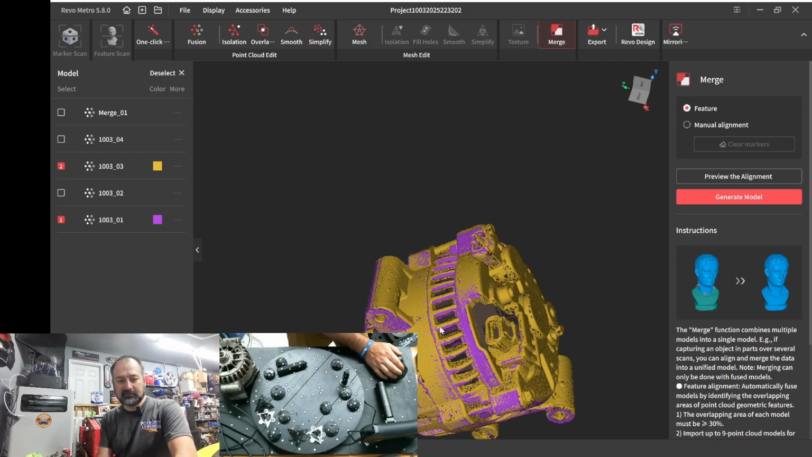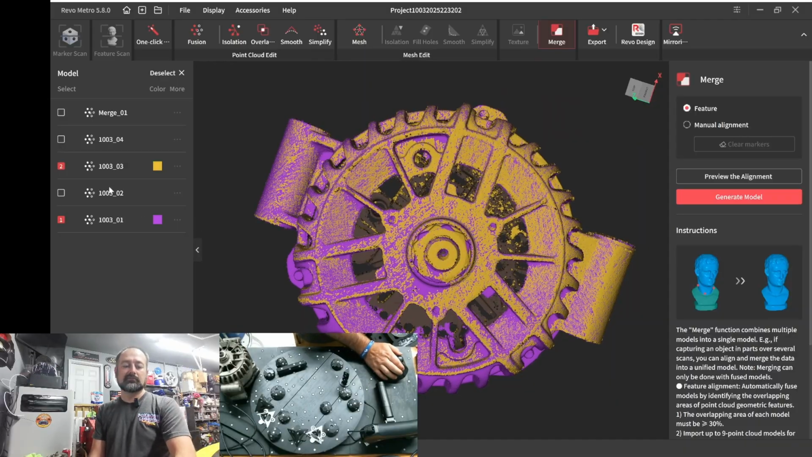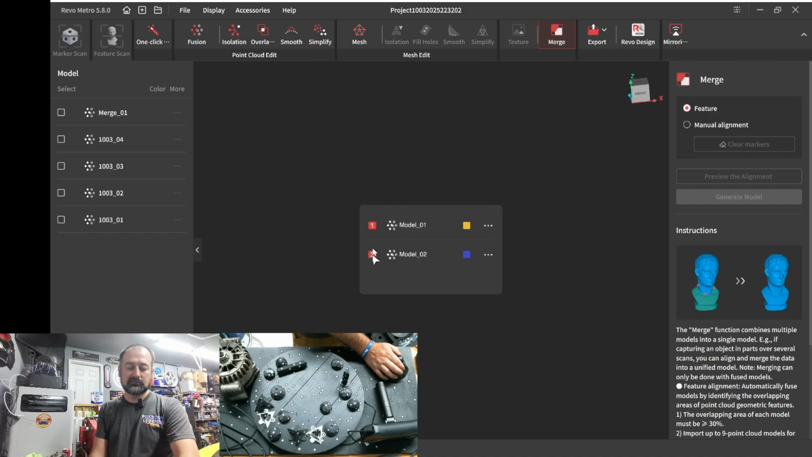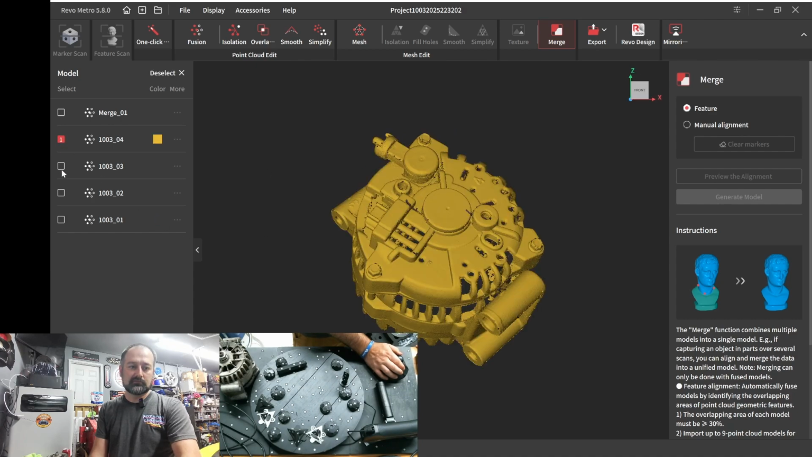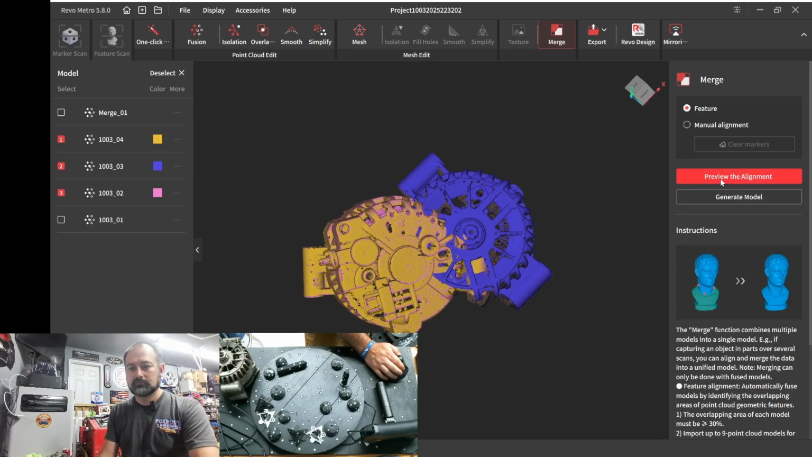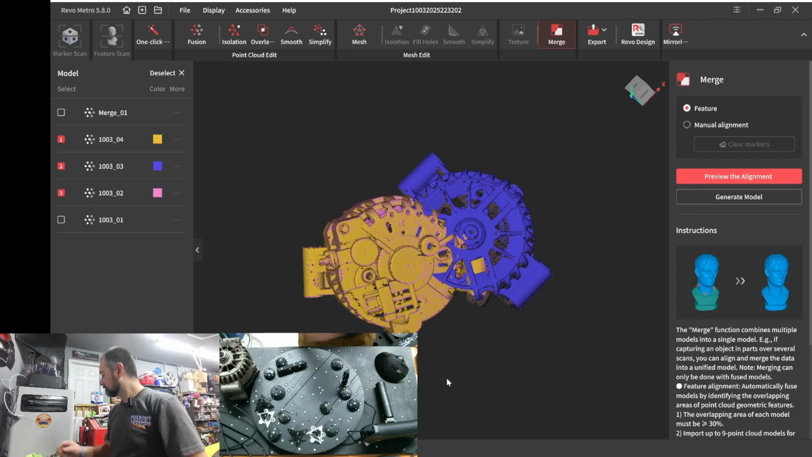So now let's see if I don't have a weird looking. Yeah, see, it's still not right. These all seem to align correctly, but that last one is getting confused on this nut.